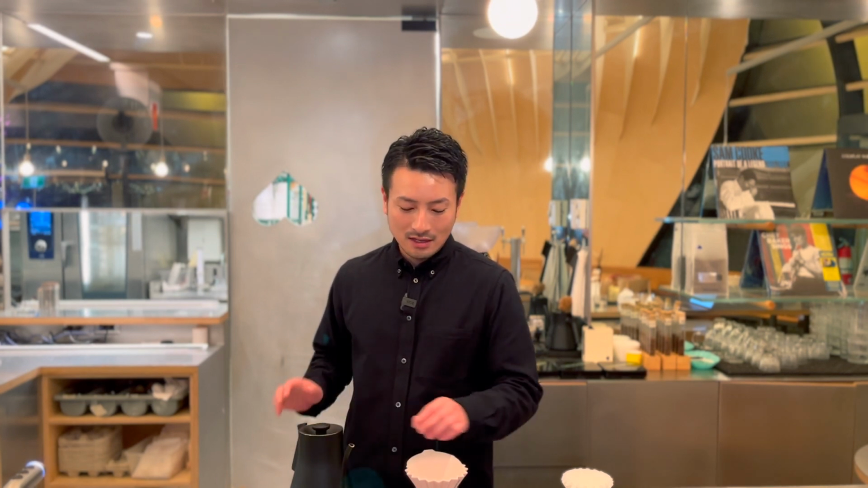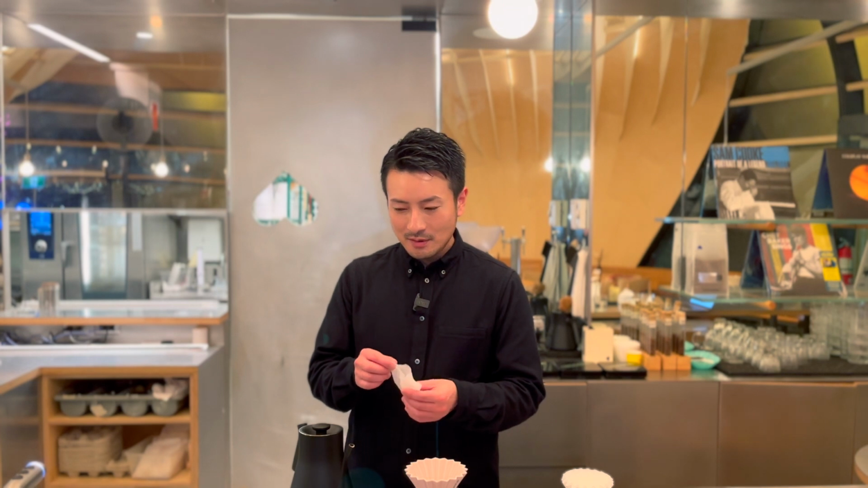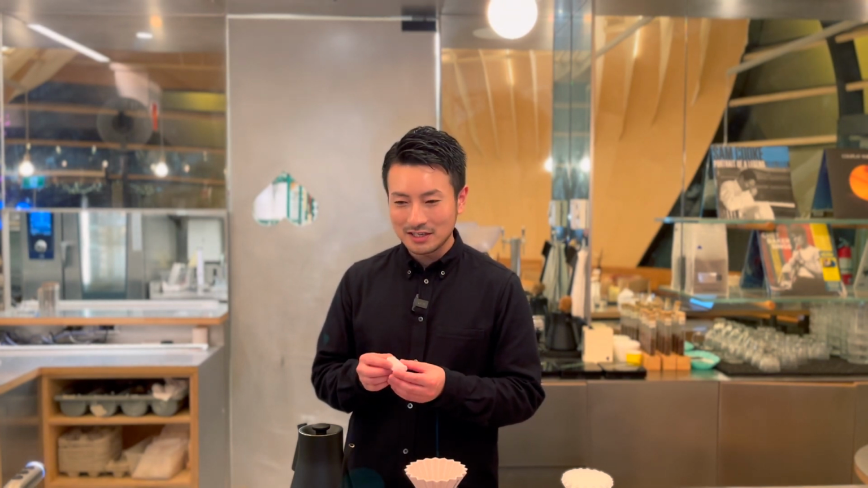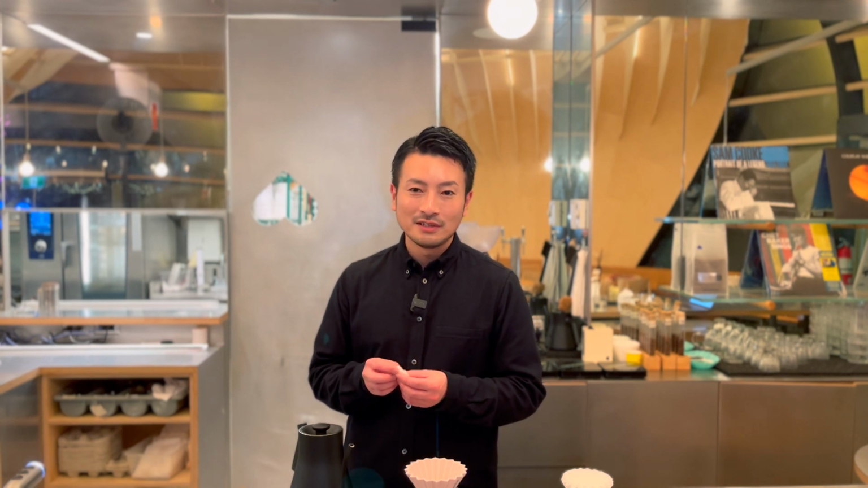Personally, I feel that if you don't rinse the filter, it's not just about the paper taste. It can also affect the texture, mouthfeel, and even how the acidity comes through. That's why, in my opinion, rinsing the paper filter is the better choice.